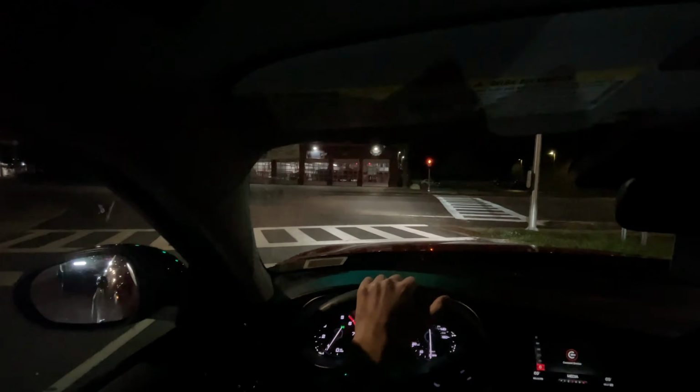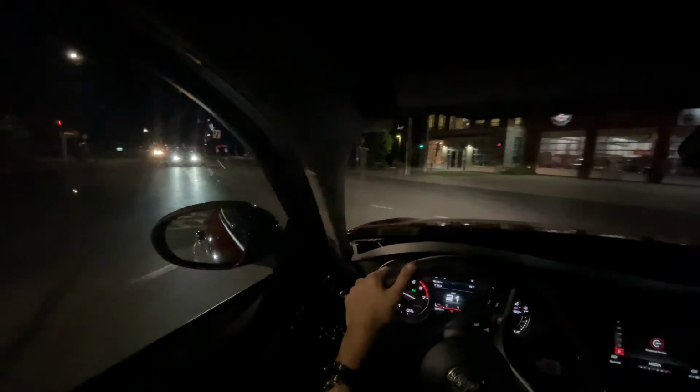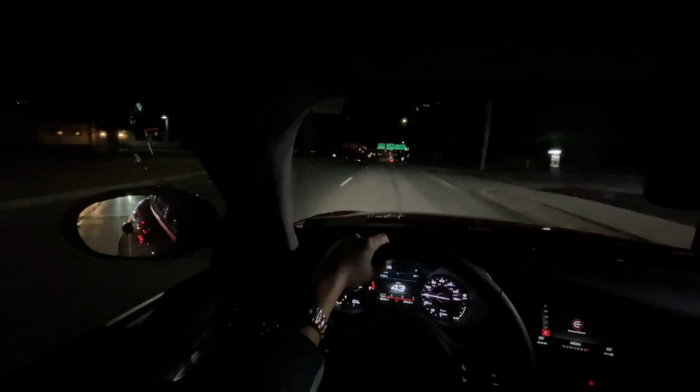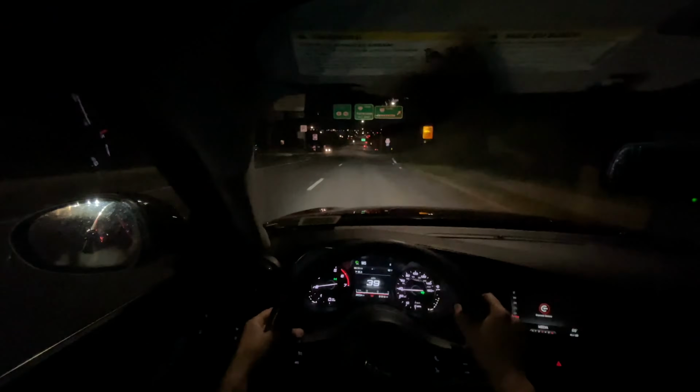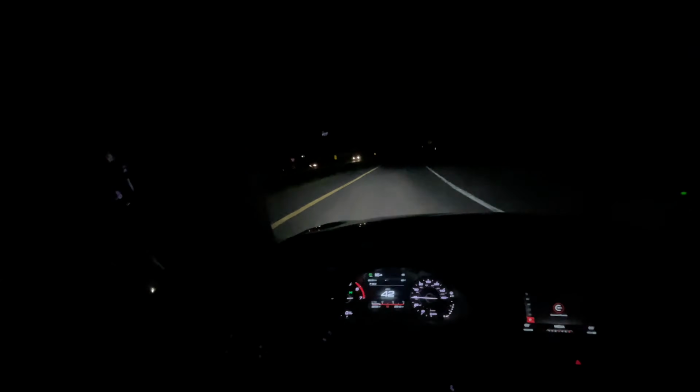Things are going fast, and before we know it, we'll be at Christmas time. So I'm trying to enjoy these last few days where we get some actual good roads and some dry conditions to really drive these cars on. So stay tuned, because we're gonna have a lot of reviews coming before the end of the kind of fall summer season.